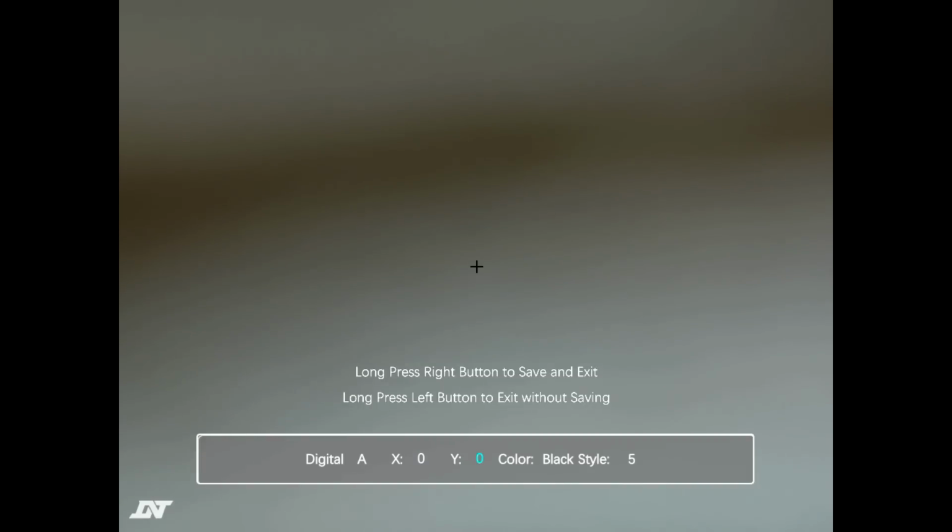The colour setting, you can adjust the colour setting of the reticle outside the menu, so you don't need to worry about that. And there are 5 reticle styles. We'll go through them. 4, 3, 2, 1, back to 5. Go back to the menu.